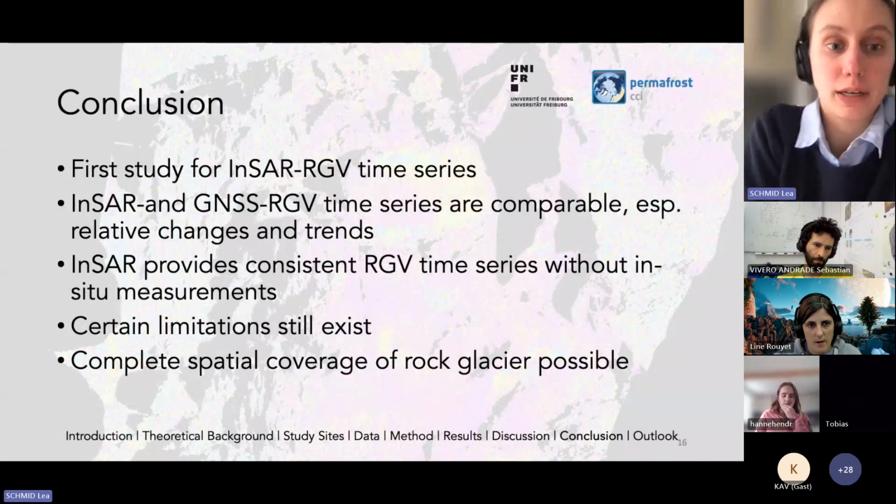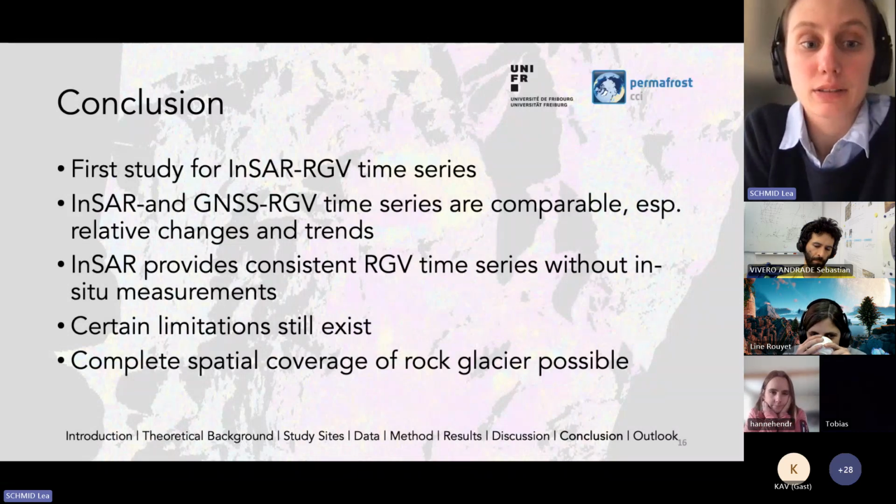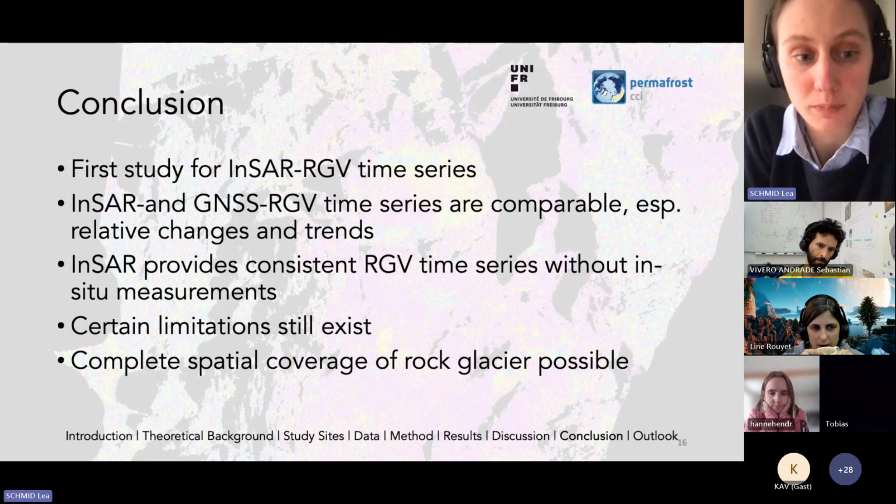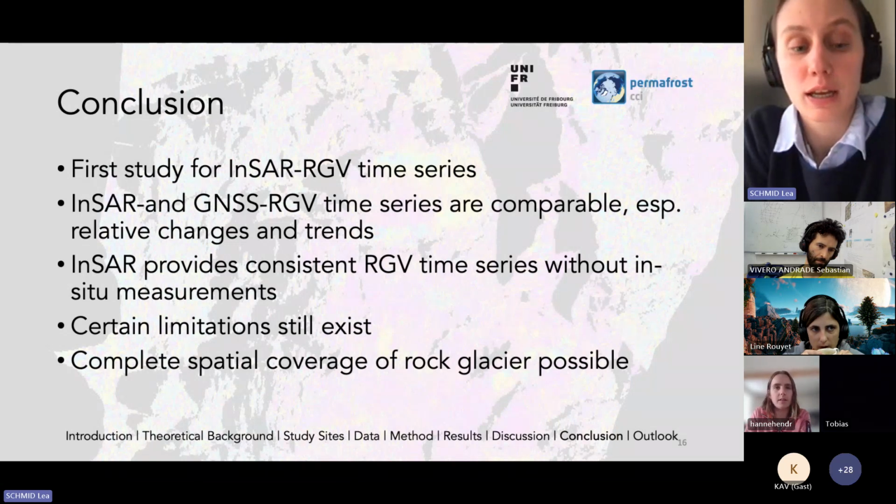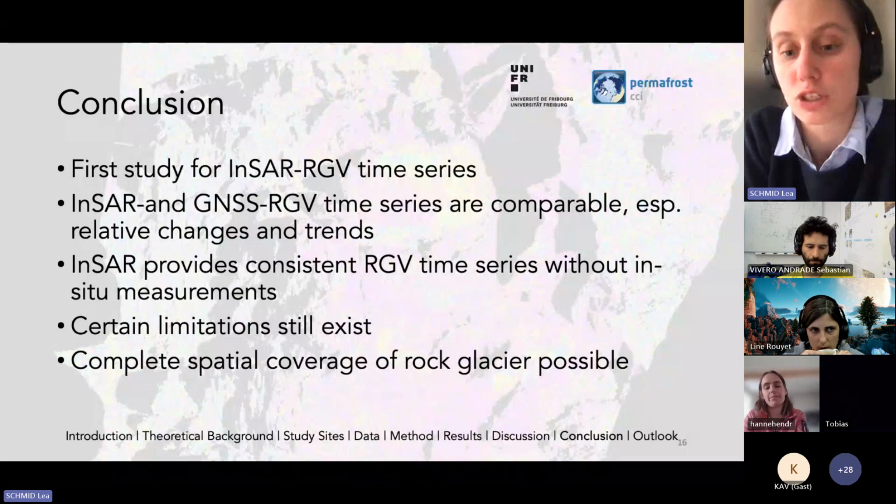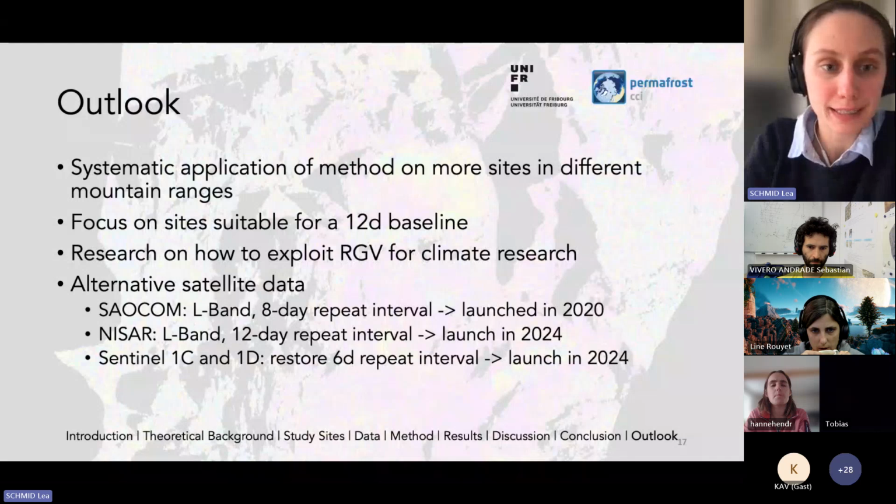To sum up, I'm presenting one of the first studies for InSAR RGV time series, and we show that these time series are comparable to GNSS time series, especially the relative changes and the trends. InSAR is able to provide consistent RGV time series without requiring in situ measurements, so it's possible to generate them also for rock glaciers in remote areas. We still have certain limitations which need to be further tested, but nevertheless, it's possible to provide a complete spatial coverage of rock glaciers. And just a quick outlook on what will happen next.